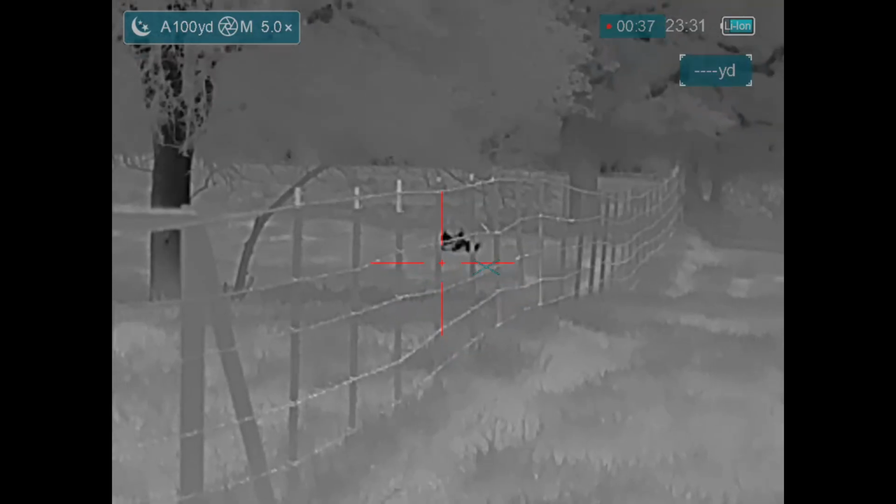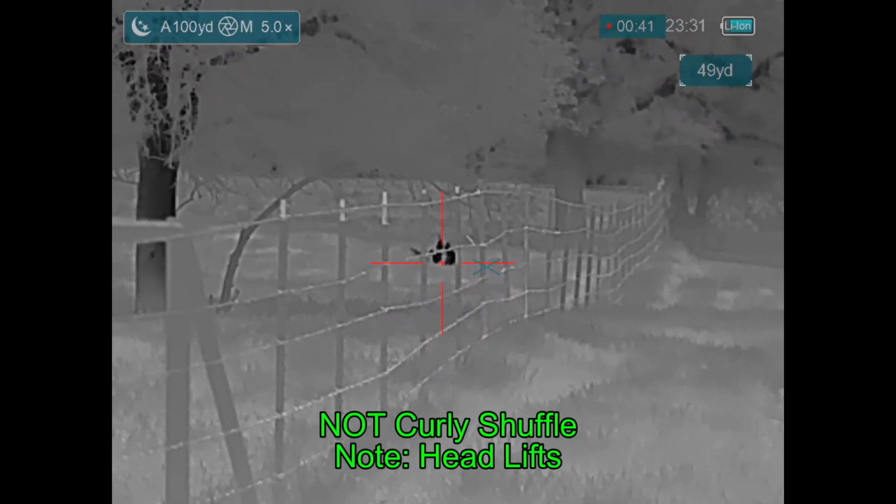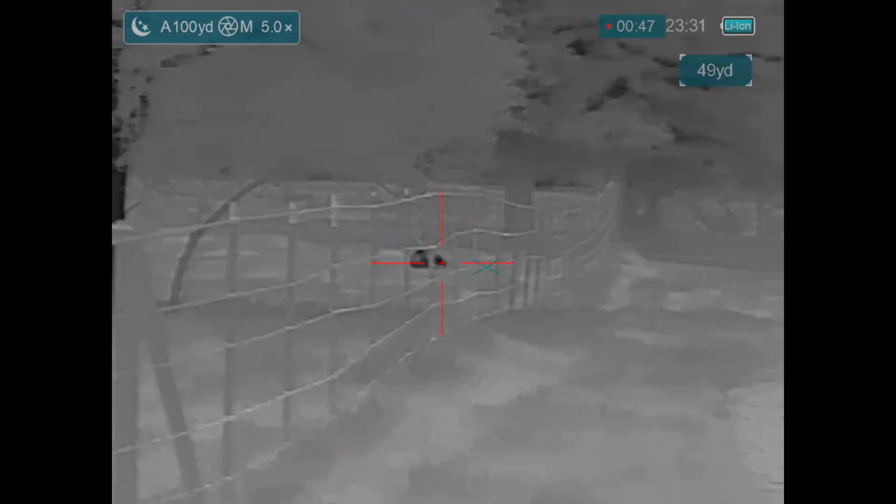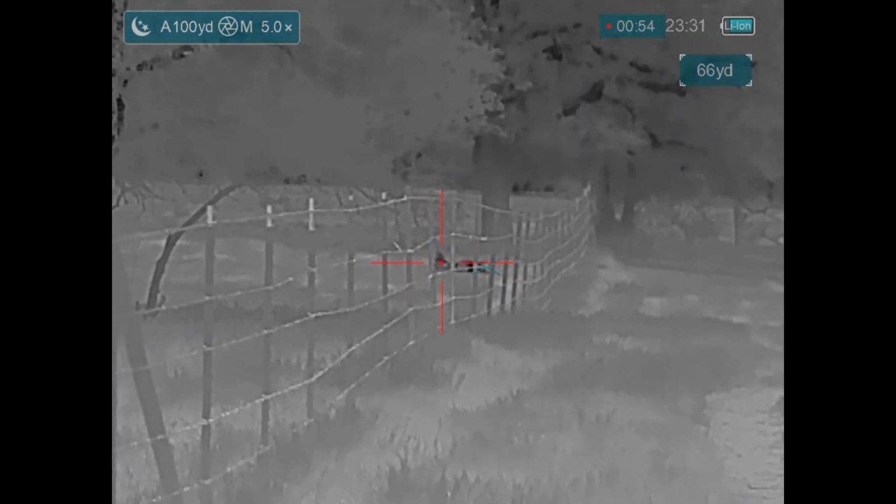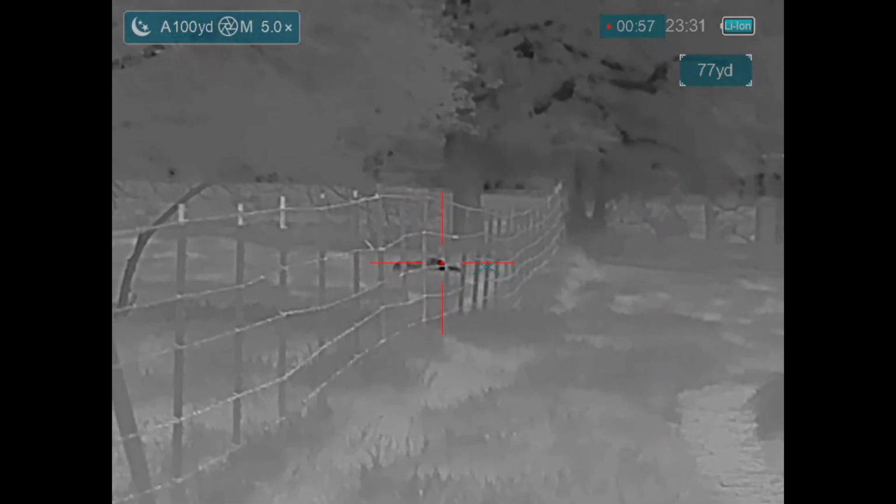And then the movement starts. If you look closely, this isn't normal shuffle activity. You can see he's lifting his head. When hogs lift their heads like that, they are very much alive. Dead hogs may move around quite a bit, but they don't lift their head. Whoa! That was unexpected. Yeah, very much alive. That ended up being timed very nicely as he was coming down, and we have a hog down.